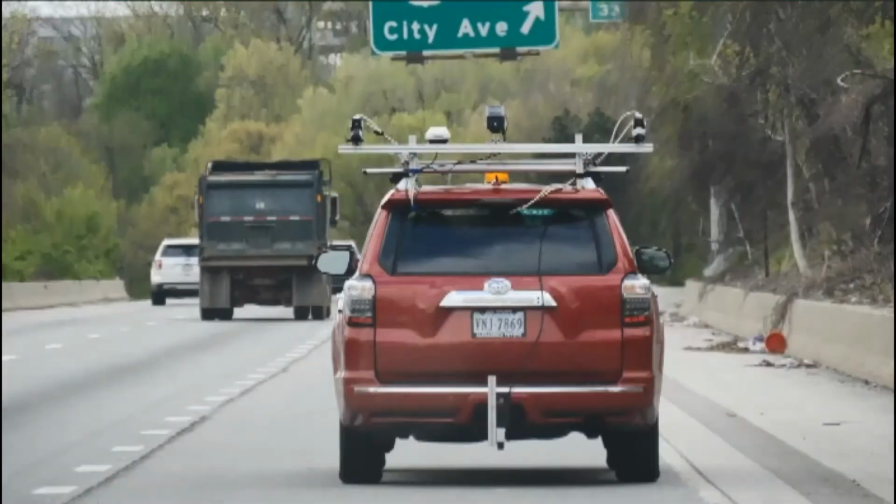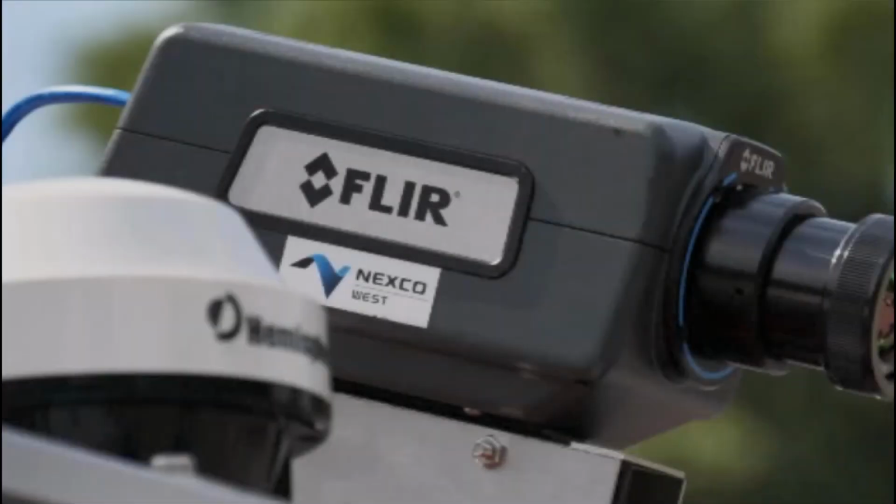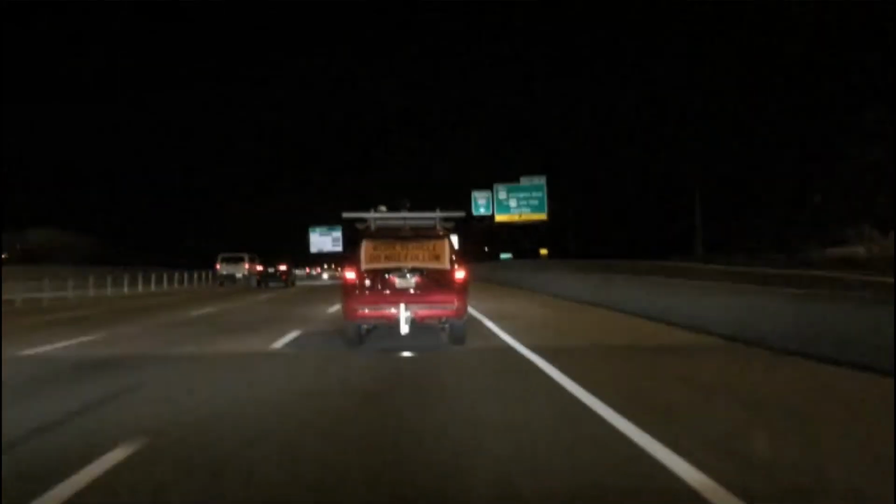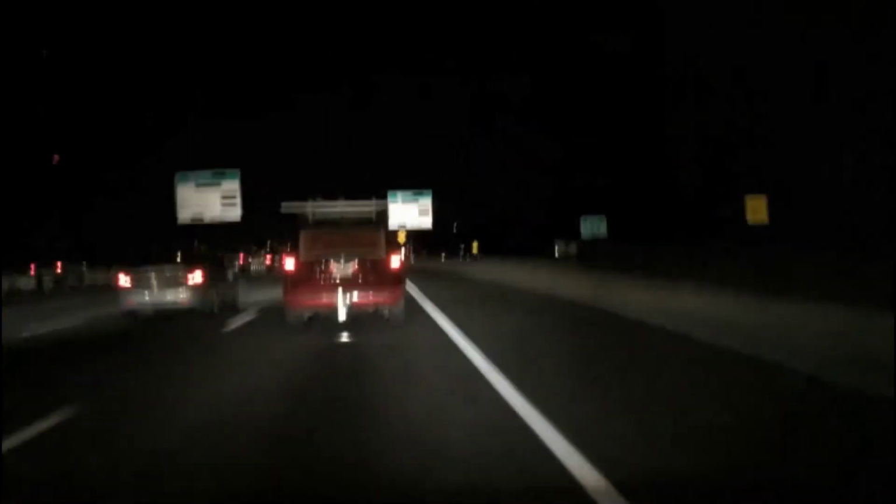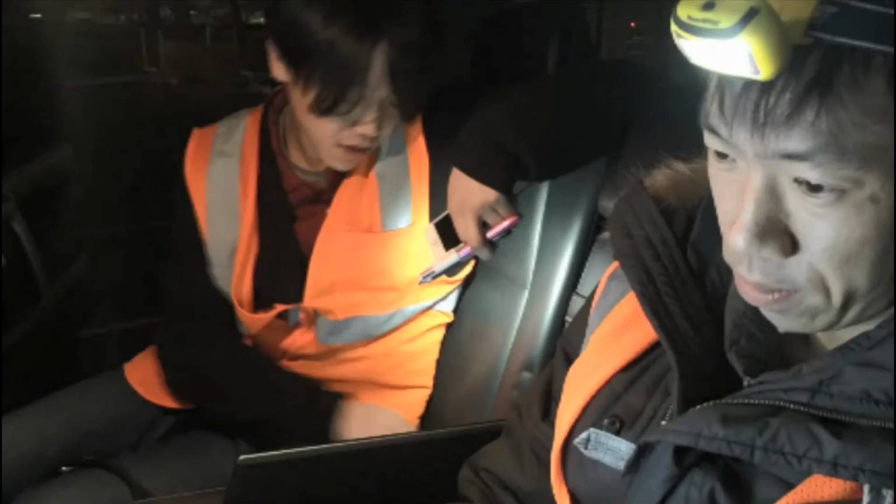And so these are a couple shots of the system in action. You can see the rear mounted line cameras and the infrared camera. And the little shining light that you can see in the rear of the vehicle is a speedometer that sends a pulse to our main computer system, and it controls how fast the cameras record. So it's all quite easy.